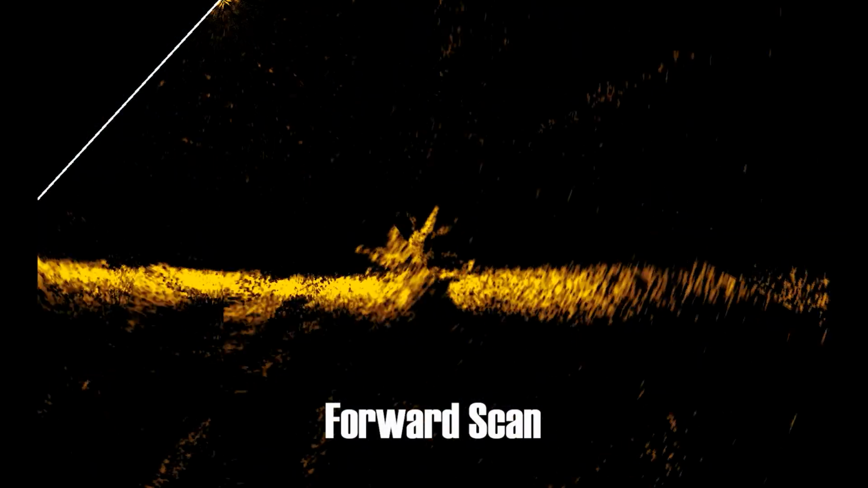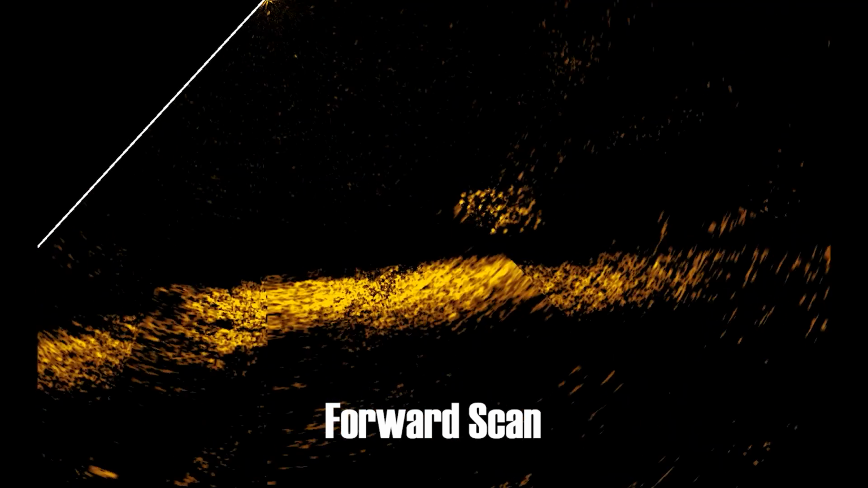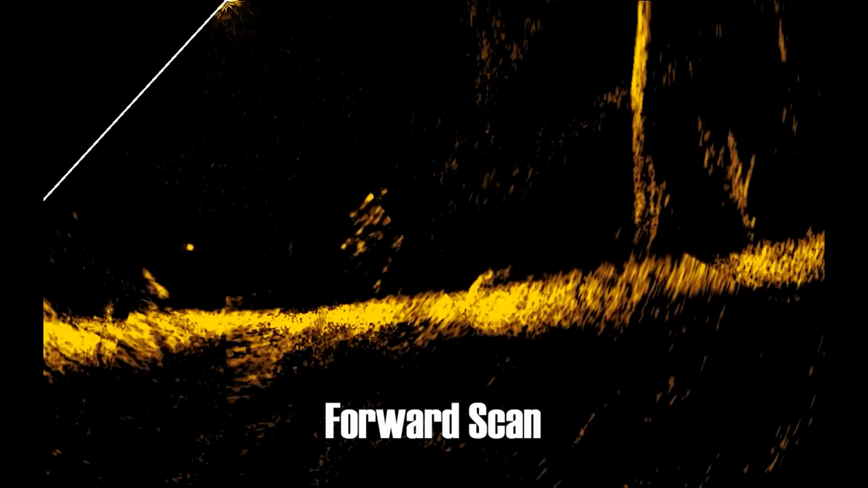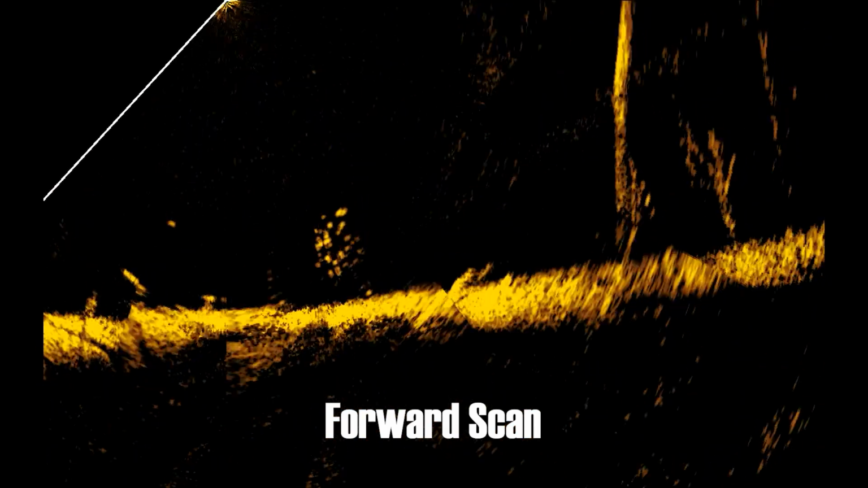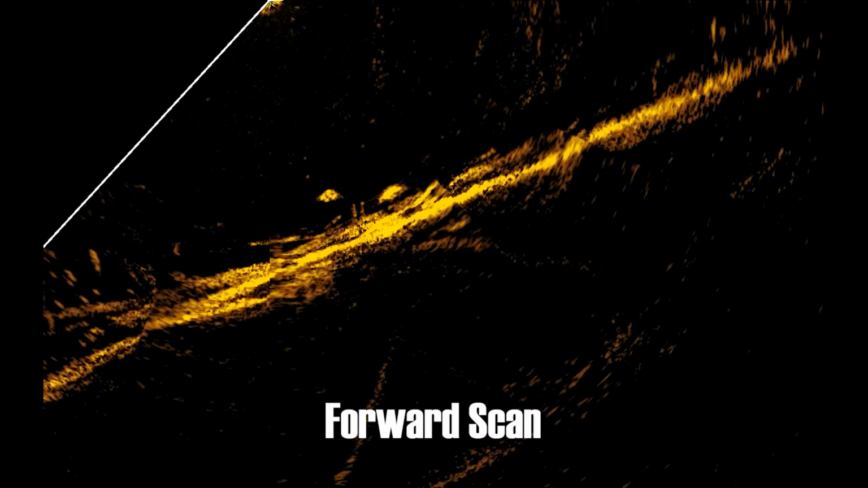Just an example of a good root ball and a large bait ball, very clearly visible. And now some bait fish. Where there's bait fish, there's always good cod.